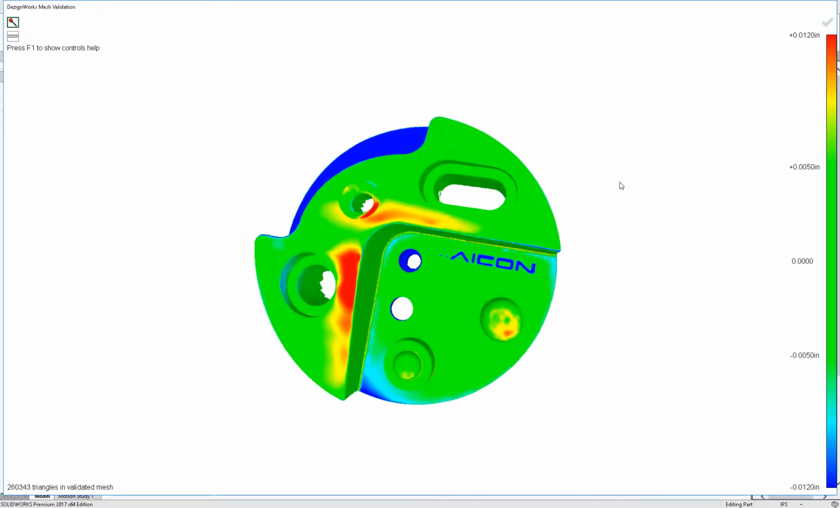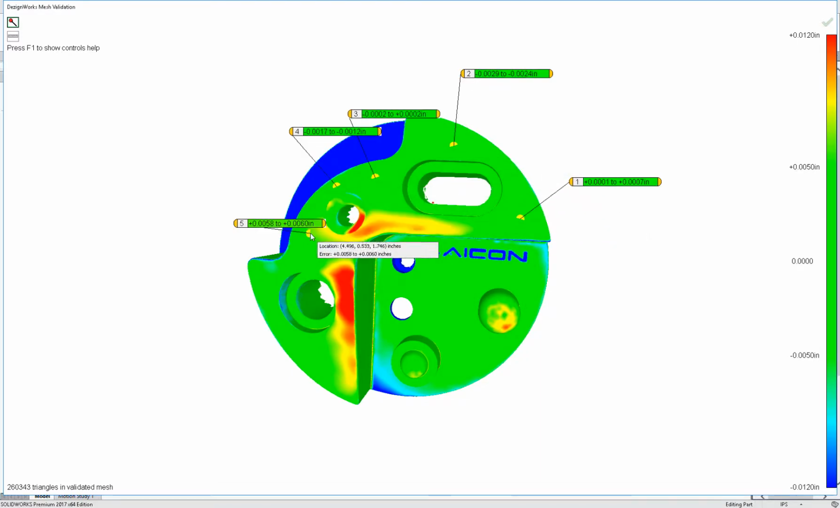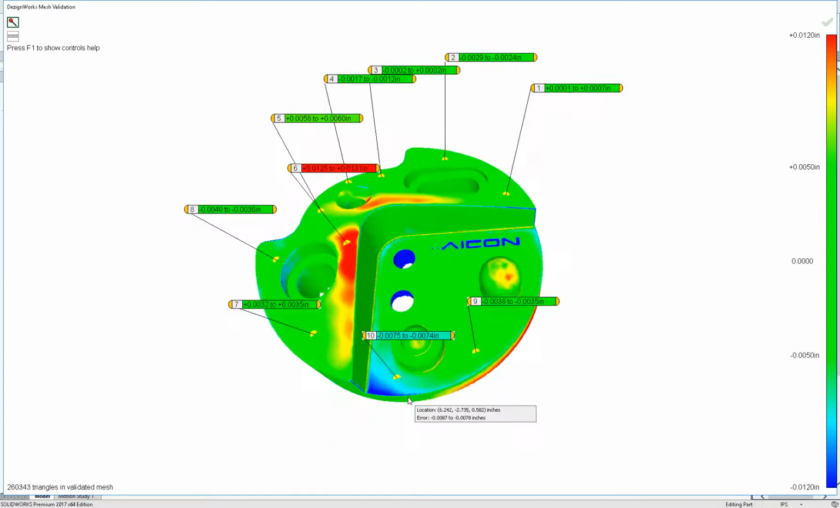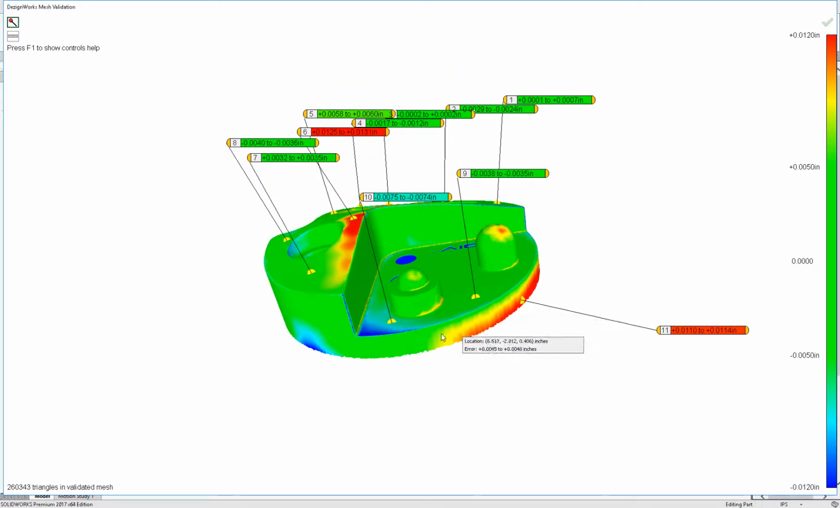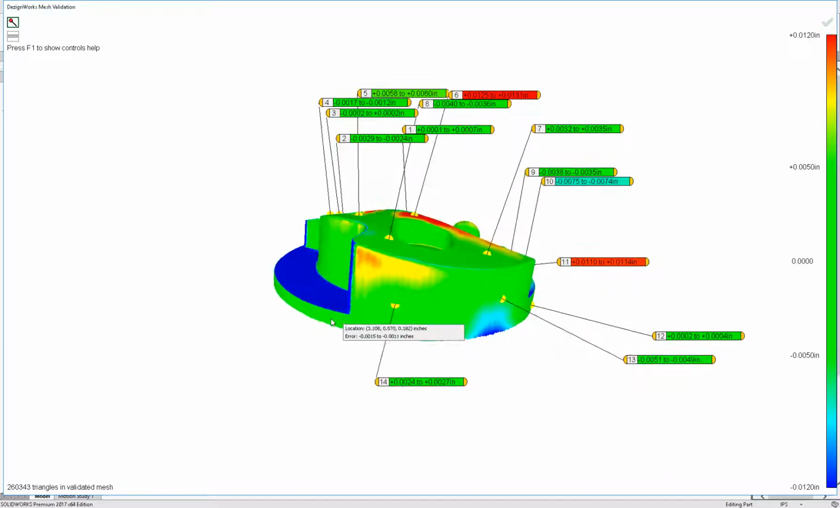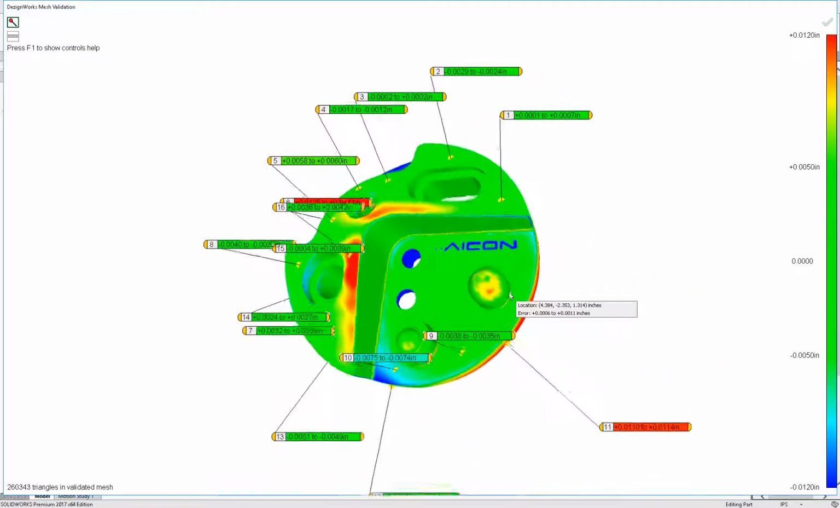Second thing you can do is actually put balloons on it. You can take the mouse, click on the part, and it's going to color map the deviation to the balloons. So you can see it's telling you the full deviation, plus minus, and it alerts you by showing the deviation colors. So you can very quickly and easily identify what's going on between the two parts.